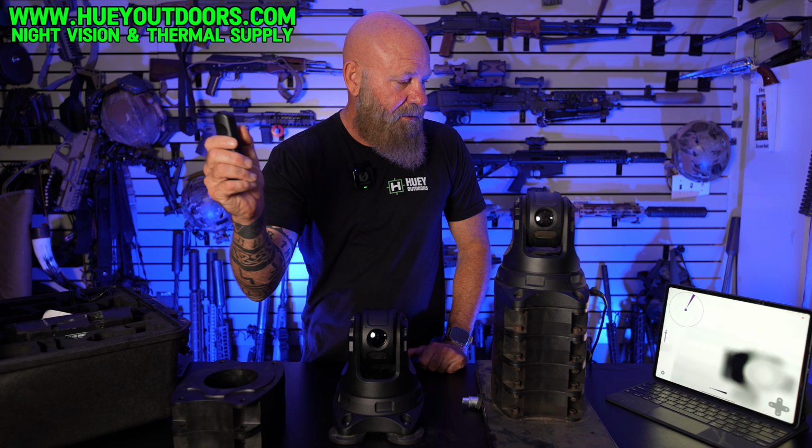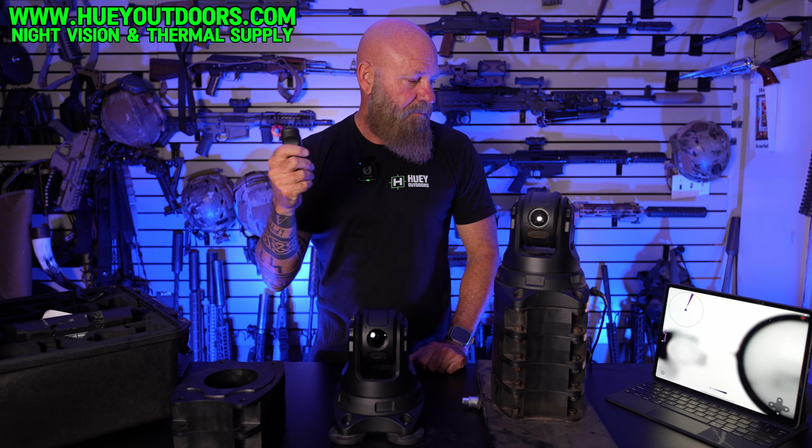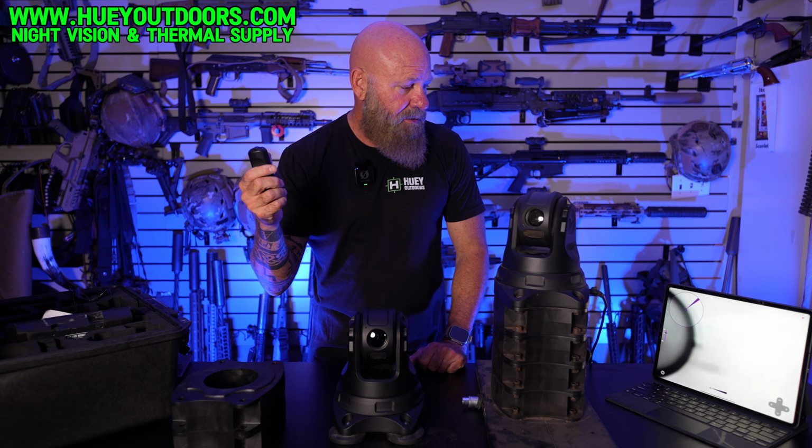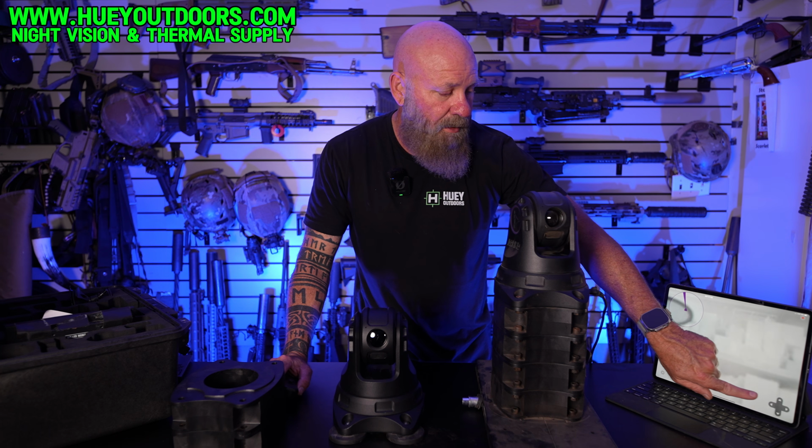You can see it straight there. It will go to your iPad, your tablets, your Androids. It's on the Apple Store, and then whatever y'all use on the Android stuff. It's in both sections. You can also control it from your phone or your iPad or your tablet, whatever. You have full control, pan, tilt, zoom.